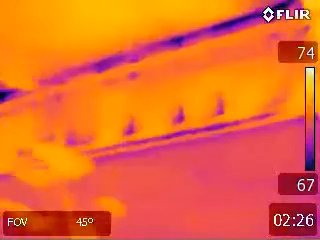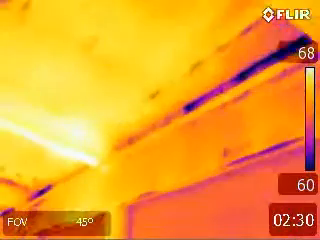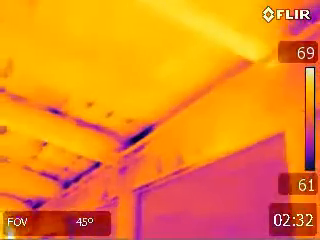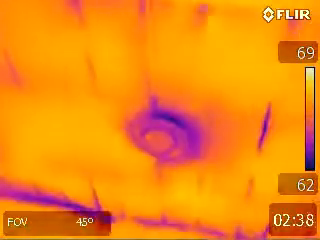In this video, the darker colors represent coldness, and the brighter orangish yellowish colors represent heat or warmer temperatures.